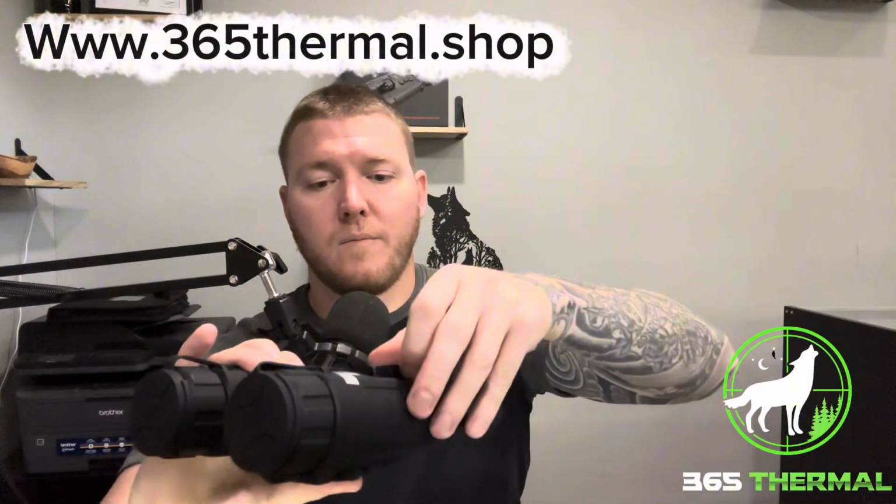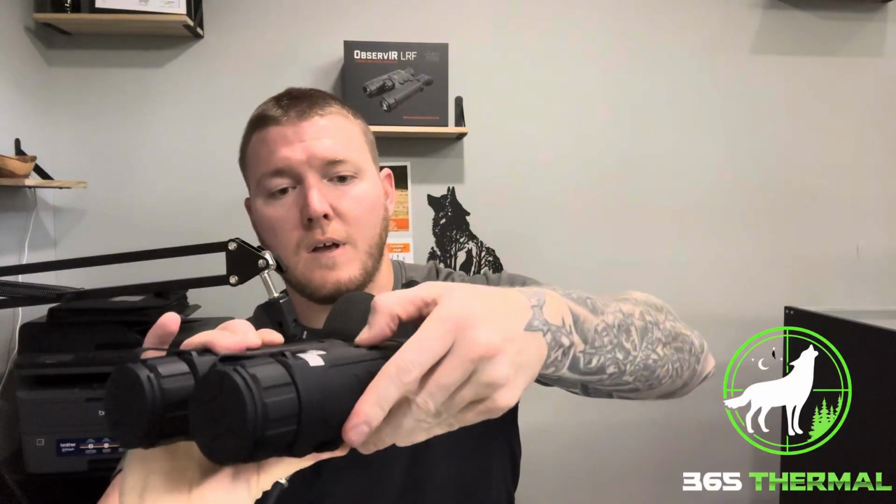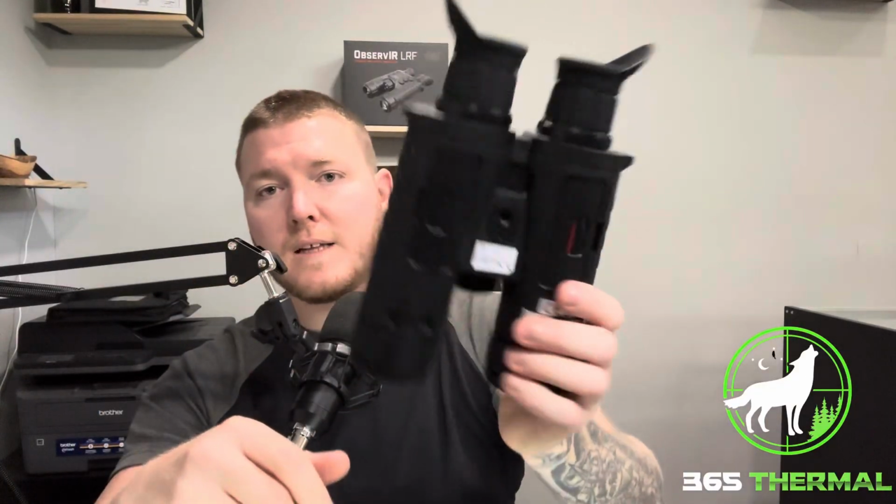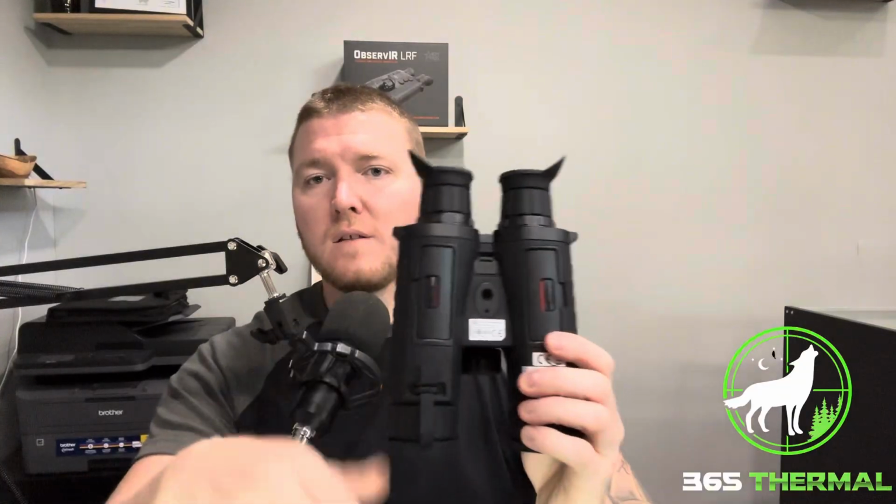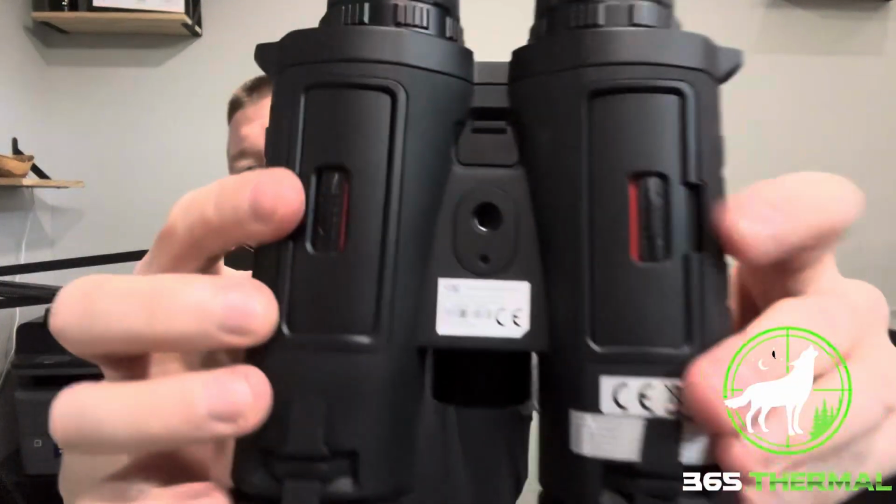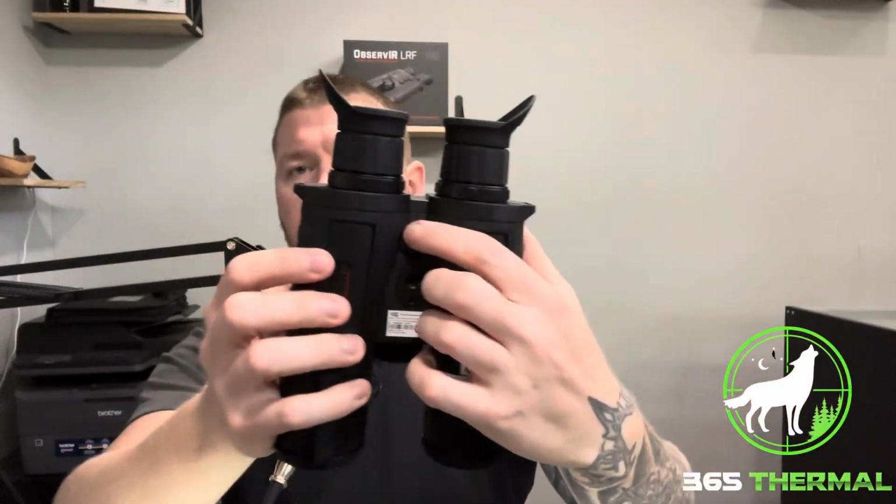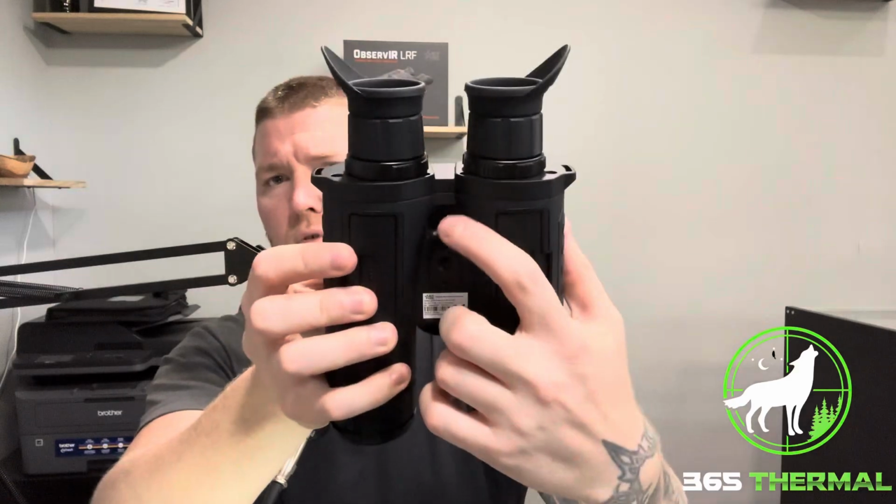Put it in there. Pop it down. It's got this here. And lock it. Bam. That's pretty quick and easy, guys. The lock, literally, and it's color coded, so it'll show you if it's locked or not. I'll show you there. You can see the red, so it is color coded. And of course, it does have the USB-C port right there.